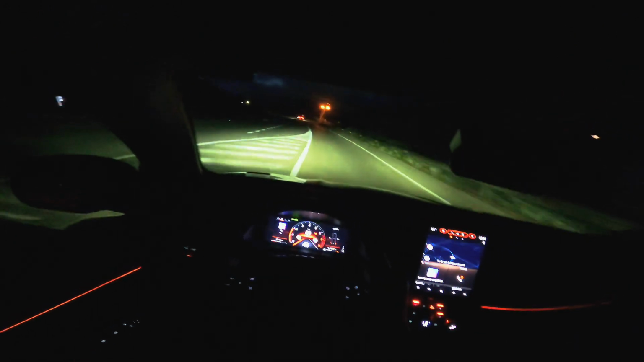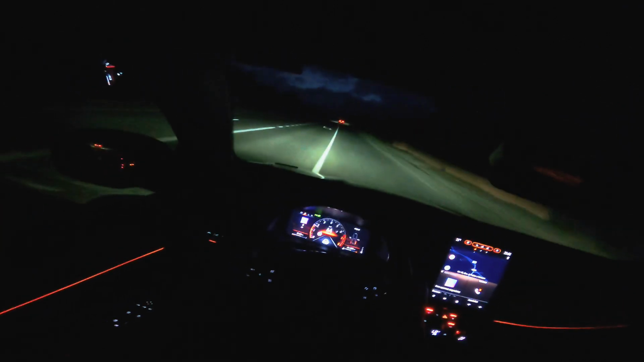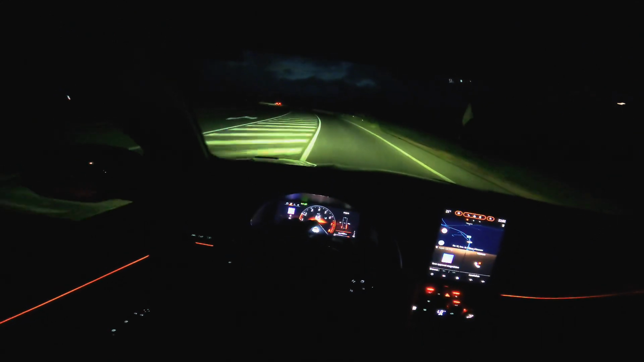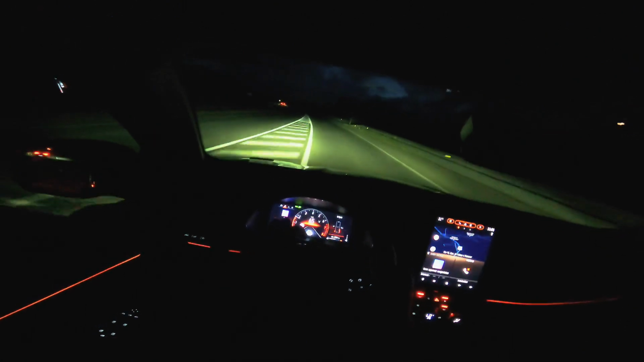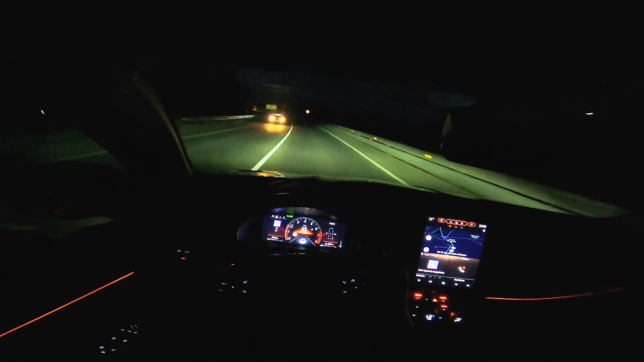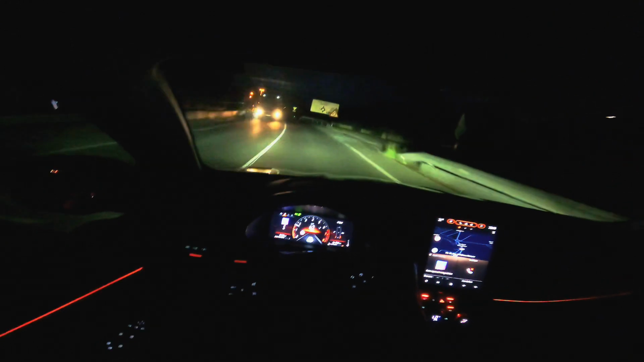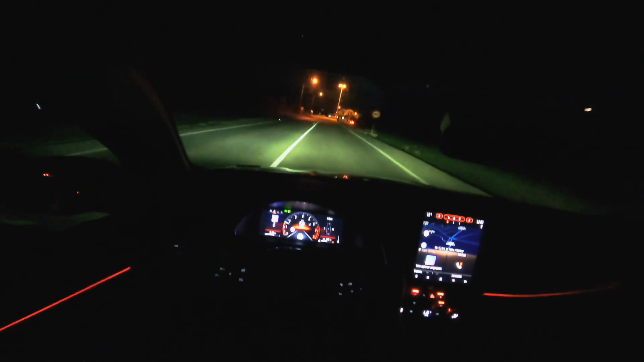I really like the features of this car. As you can see, if I go over the lane, it will automatically vibrate the steering wheel, so I can notice that I'm not on the road anymore. As you can see, it's pulling, not now, but maybe. No, it's not doing it again.